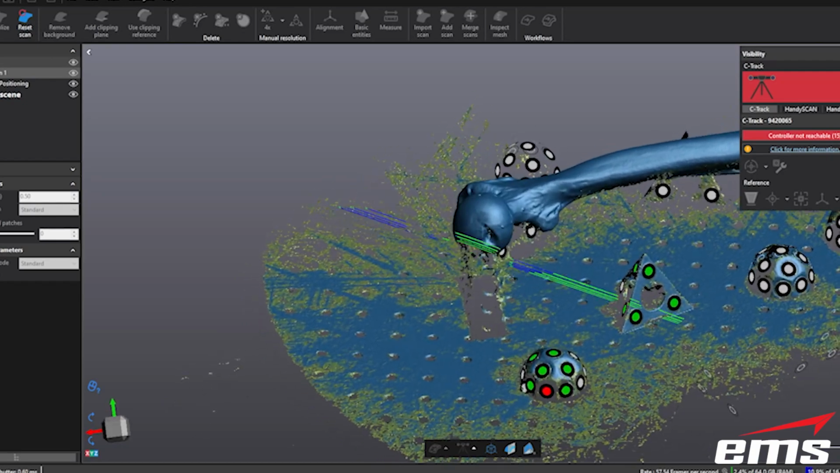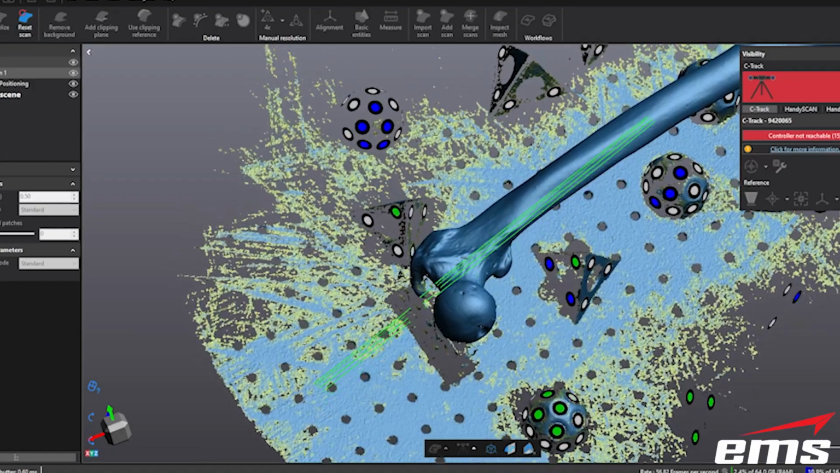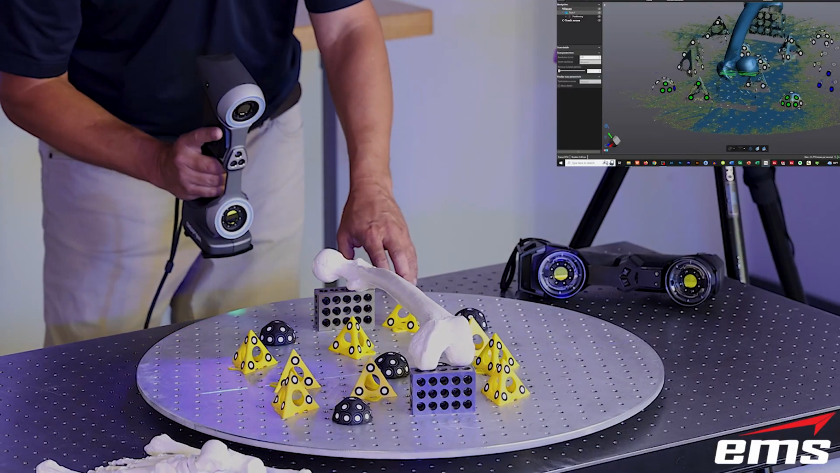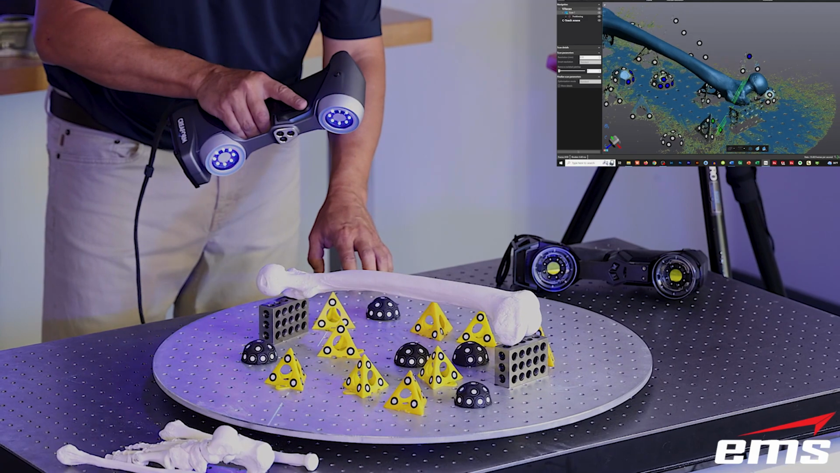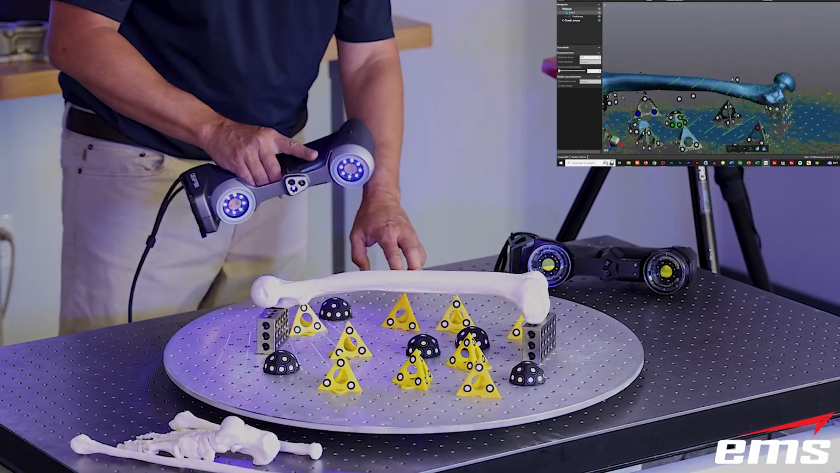And then you see here I'm going into what's called single line mode. That really helps getting down into small holes, small cracks, little valleys. It focuses the sensors on a single line and zooms in. And you can jump back and forth from that single line mode back to the normal mode just by double clicking the button there on the scanner.